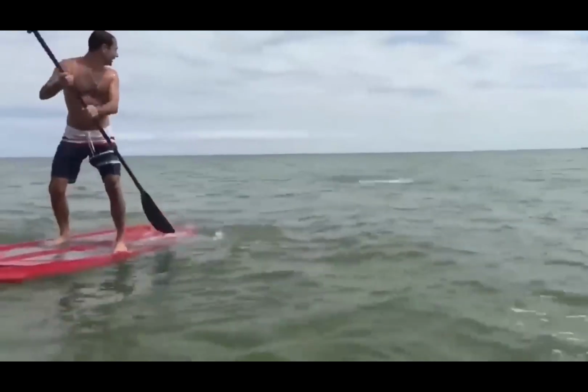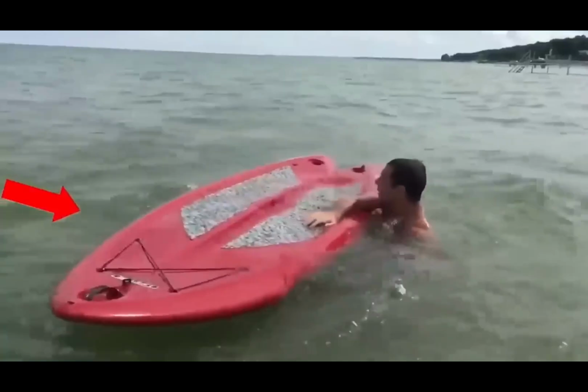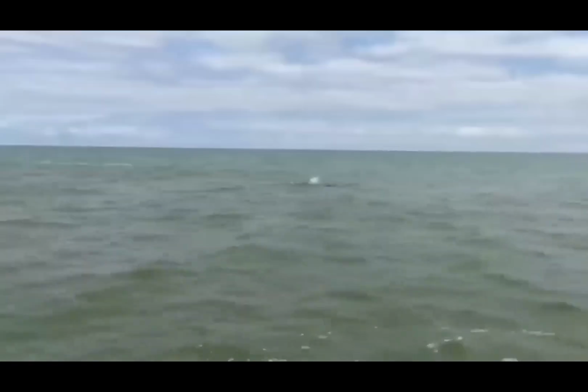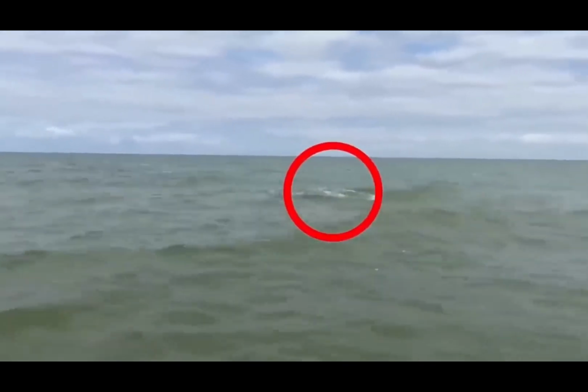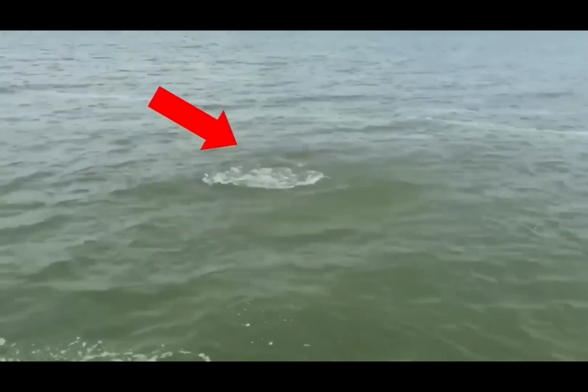In the middle of the sea, this paddleboarder was taken by surprise by a mermaid when she flipped his board over with her tail. He was forced into the water, but hurriedly got back on his board, and the mermaid was seen swimming away as her tail emerged from a little far. And after that, the mysterious mermaid was never seen again.